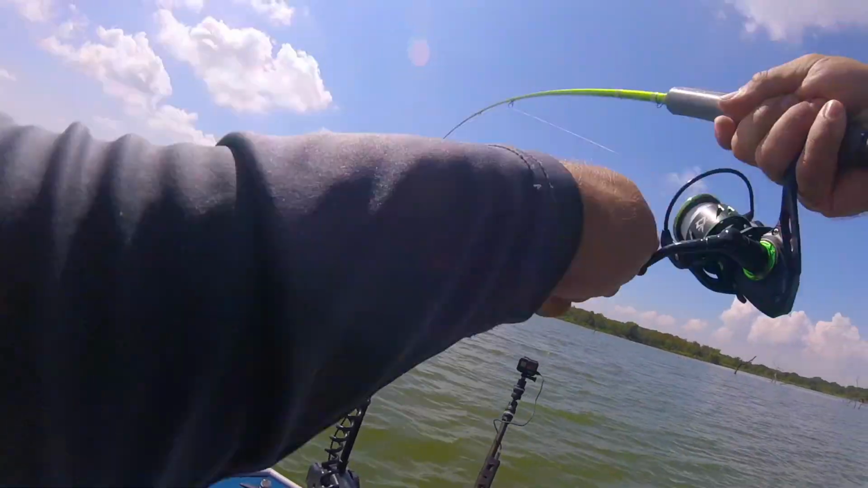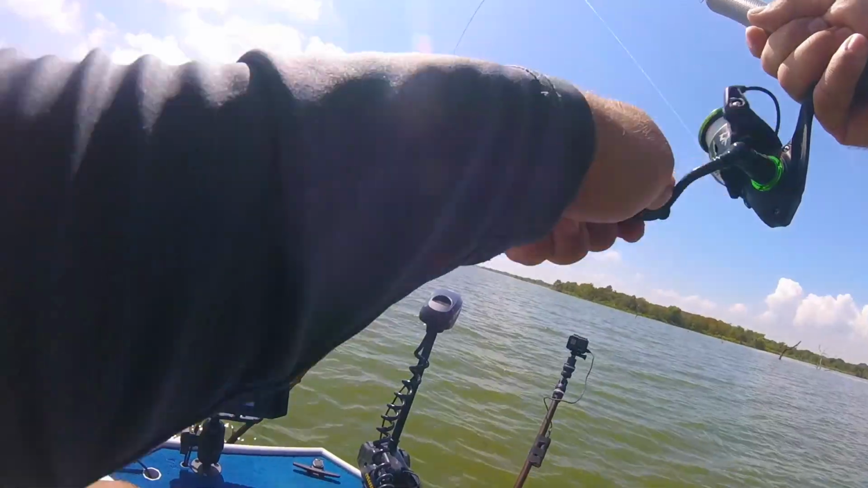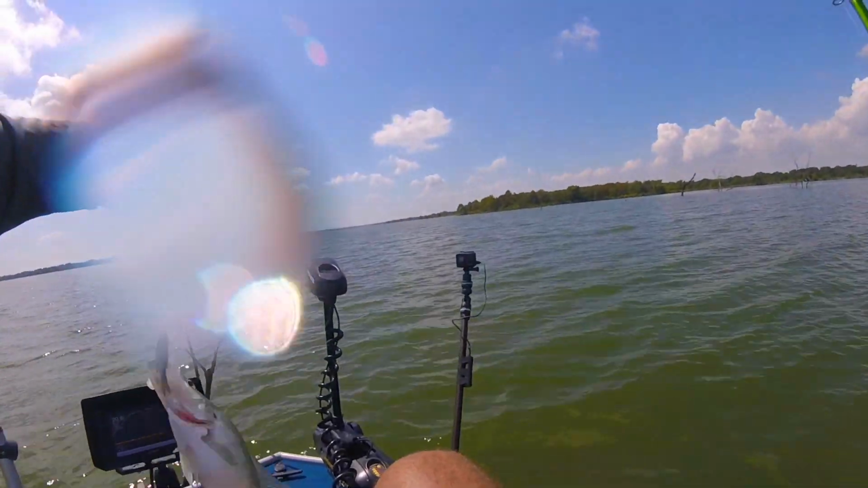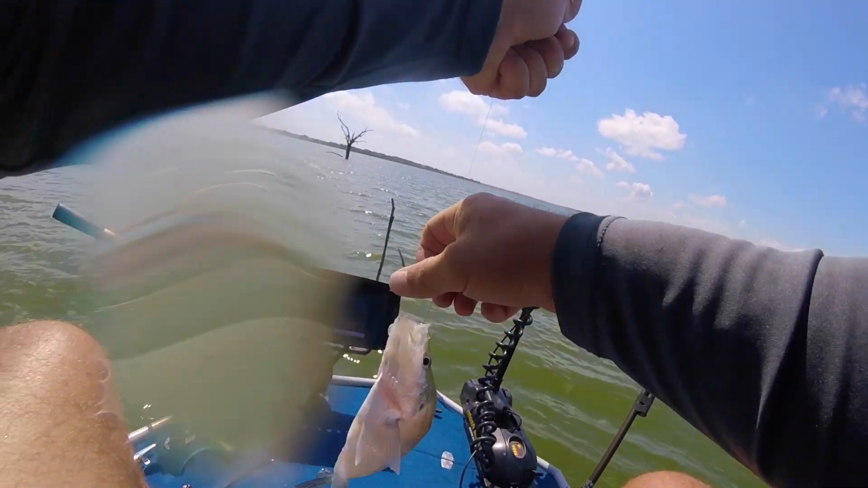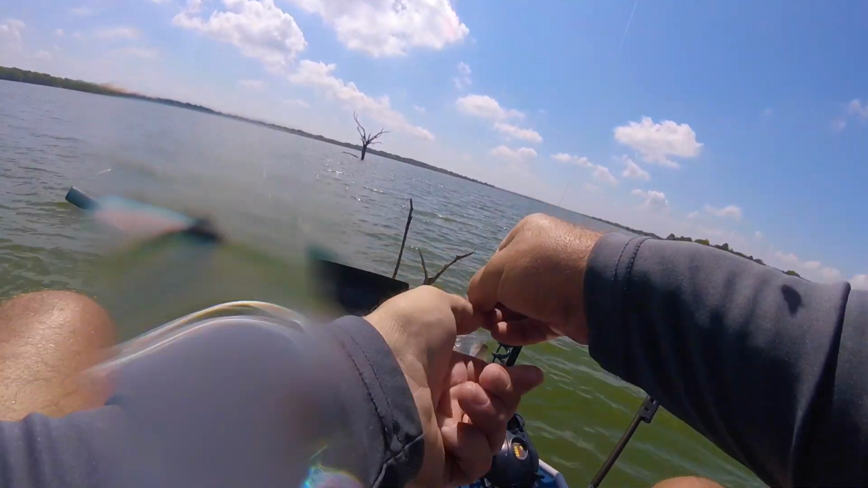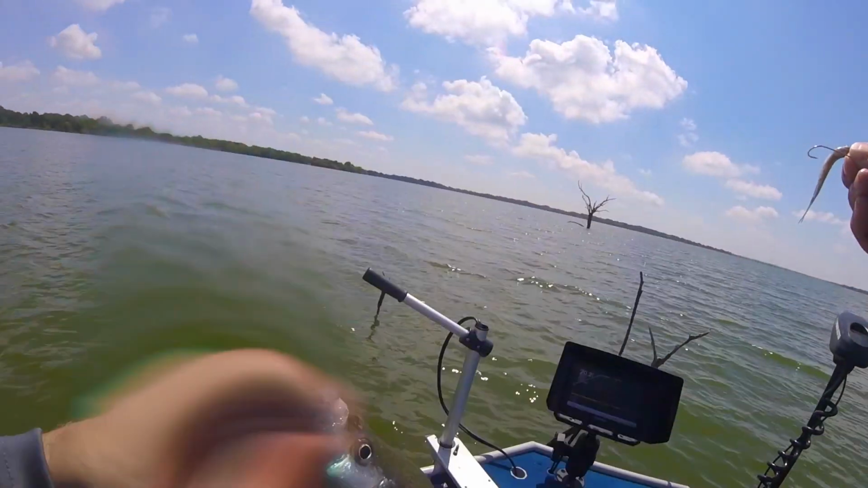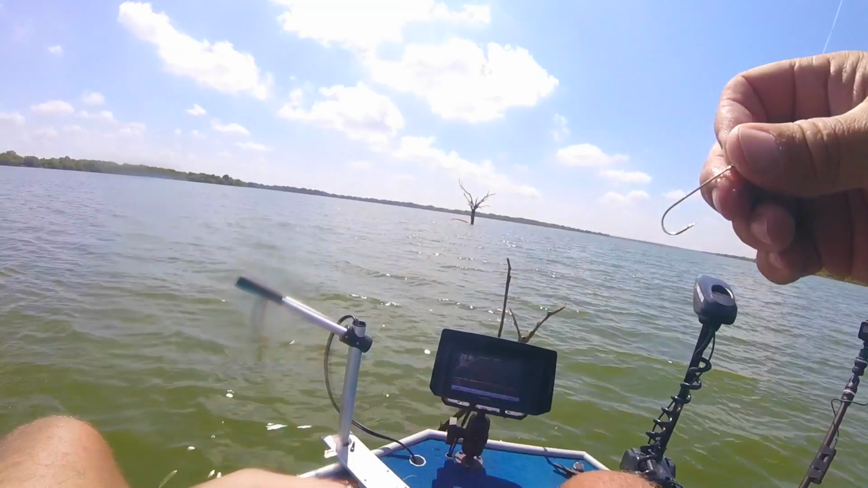All right, we have a nice little one. Nice little old crappie coming out of there. Yeah, another keeper. That's a thick bush, guys. All right, so we got a couple more keepers. I ain't keeping fish today.